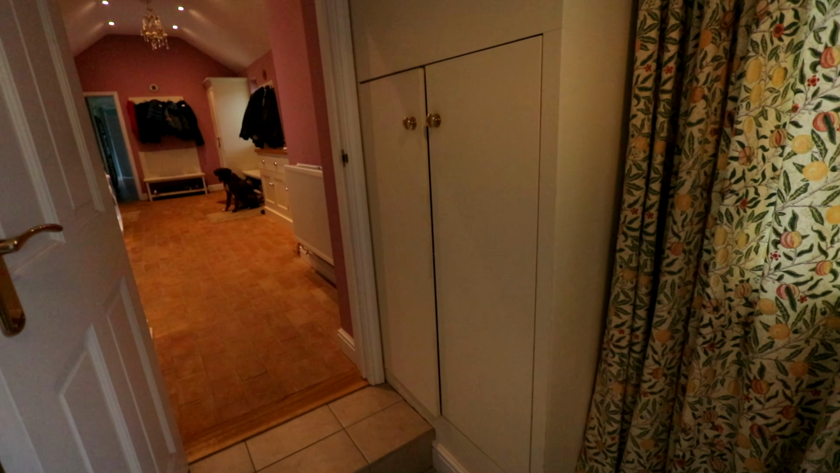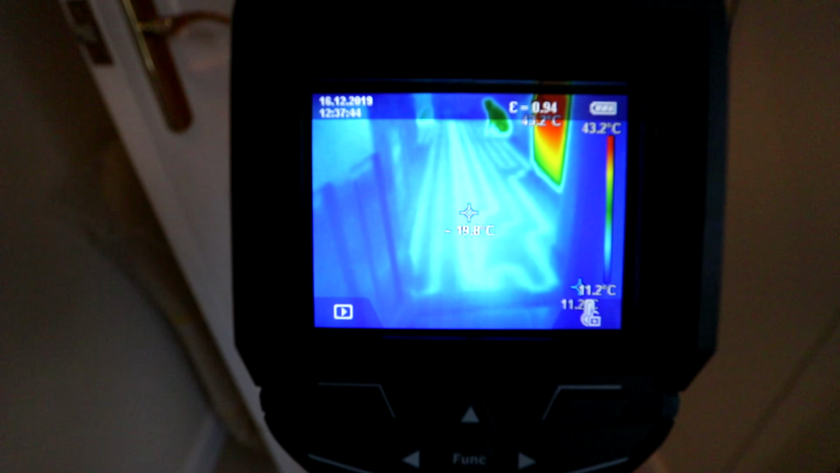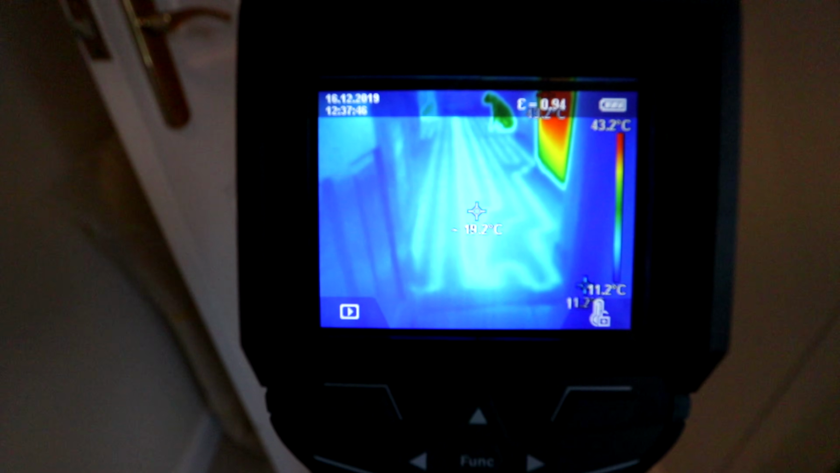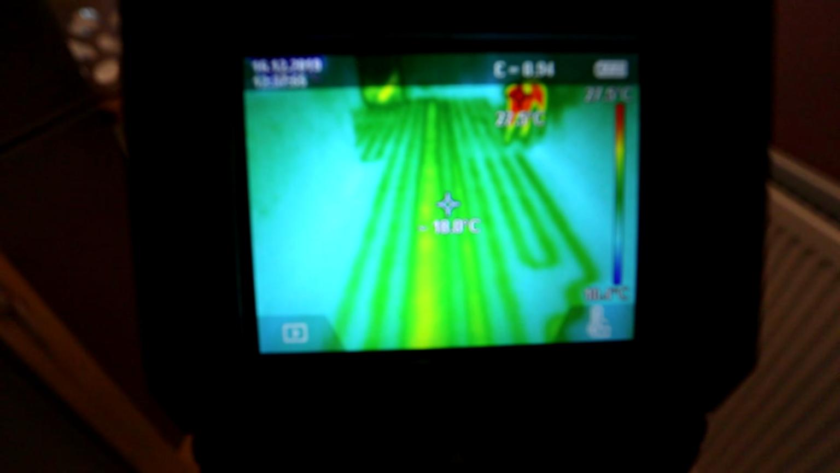So there's our cupboard. There is our floor. Let's have a look underneath. What's going on underneath? So our floor there is 19 degrees, something like that. Obviously Cassie's sat over there. So look, let's just walk through here a bit. And you see, when we walk into another area, you've got a different high and low setting point